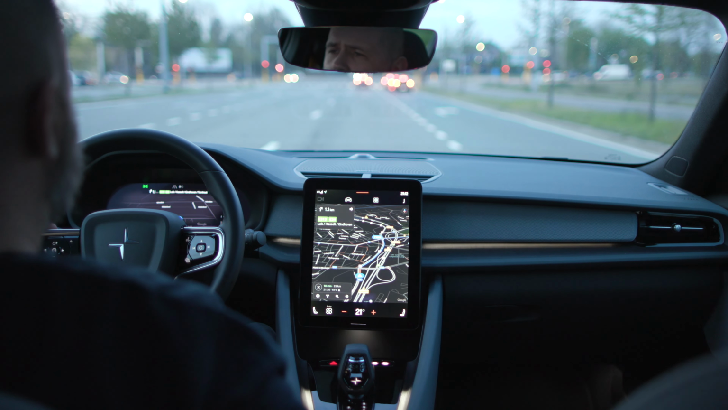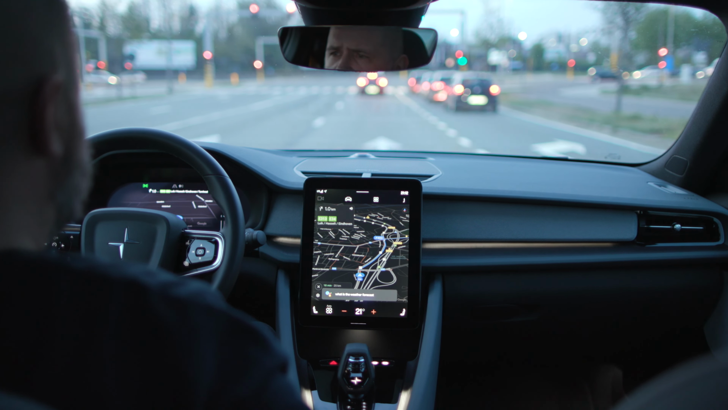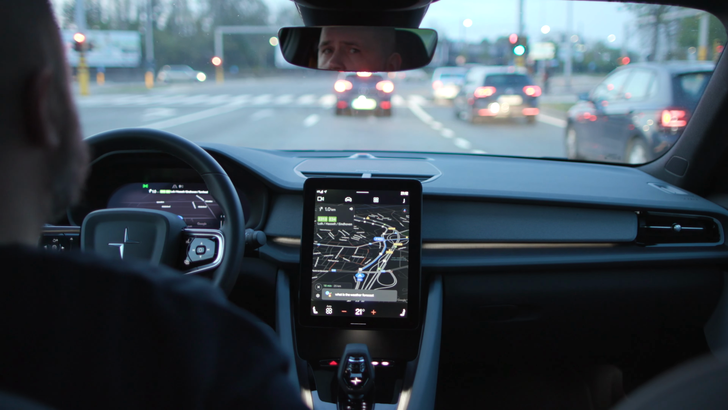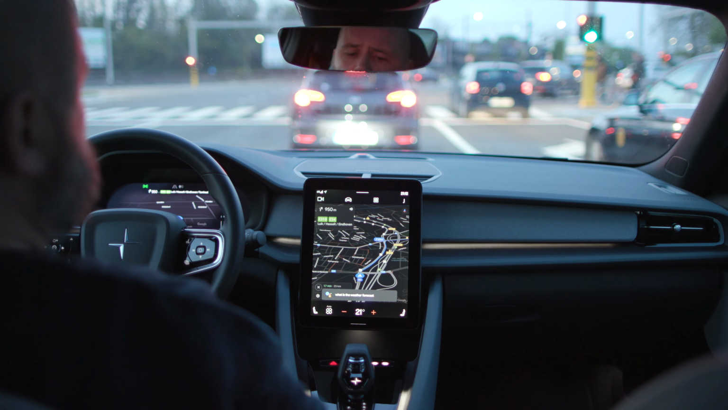Hey Google, what's the weather forecast? Currently in Antwerp it's 48 degrees and clear. Tonight, the forecast is for a high of 47 and a low of 37 and clear.